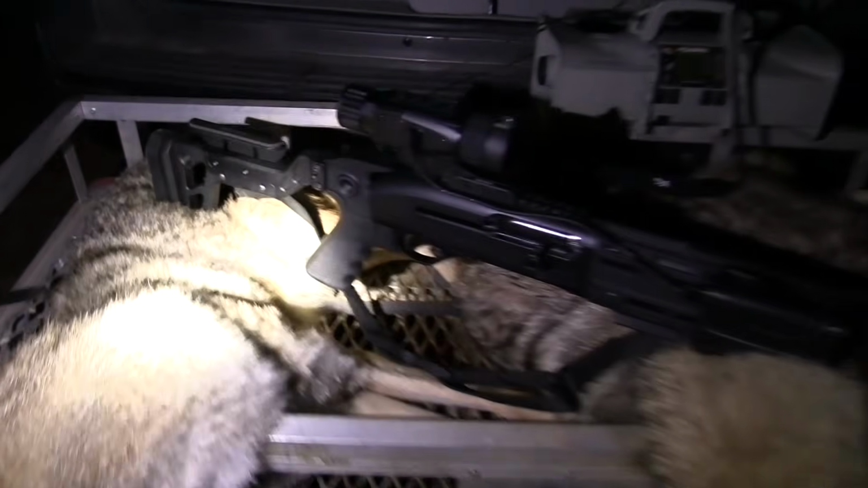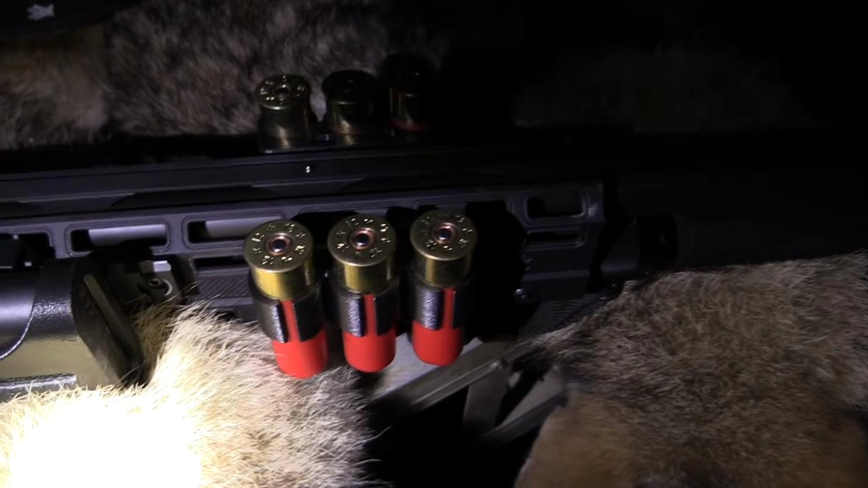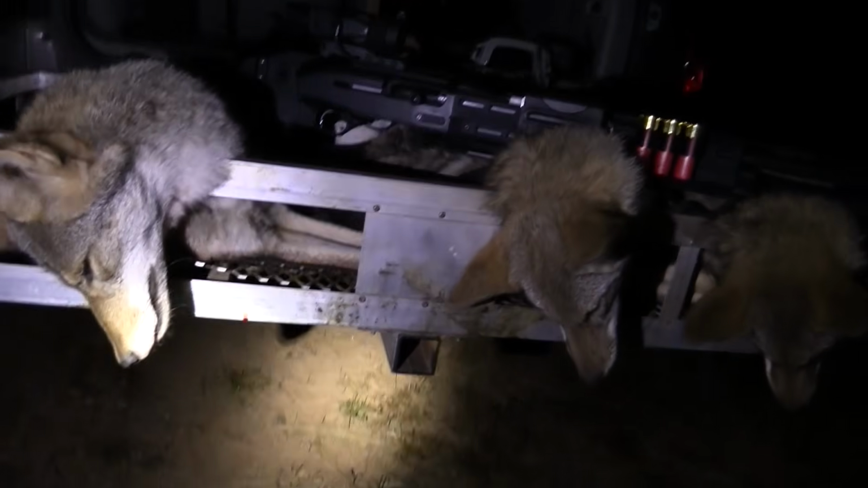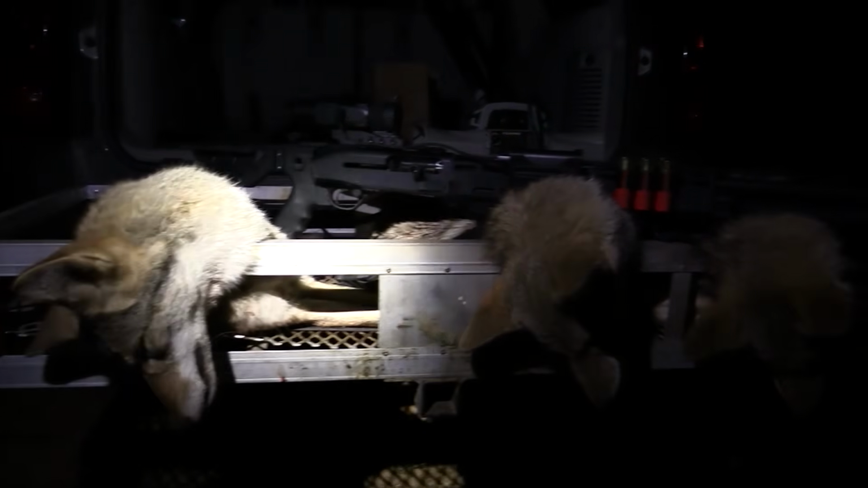And Guff's peeing. We were able to put the shotgun to work and kill us 3 dadgum coyotes with this bad boy. And I'm telling you that this little gun right here is a bad rig. You got little shell holders there, M-lock, 12 gauge. And that right there, I'm not going to lie to y'all. I've been a little skeptical after last year where me and Guff had the run-in with all the coyotes and shooting and them kind of like running off.